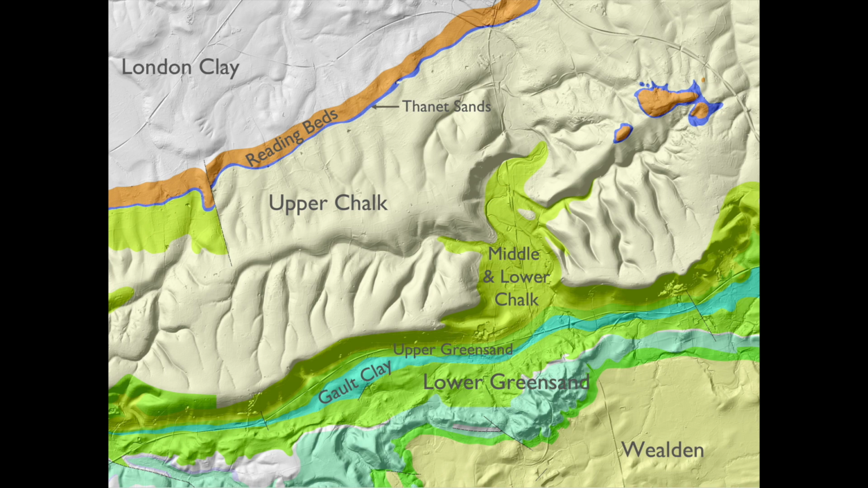That there is the upper greensand, and then you've got the chalk from here right the way through to here, and there's lower chalk, middle chalk, and upper chalk. Up here, you come to the tertiary with an unconformity sitting on top of the chalk. This is the Thanet sands, and then the Reading beds, and finally the London clay, which just goes on and on. So there you have it.